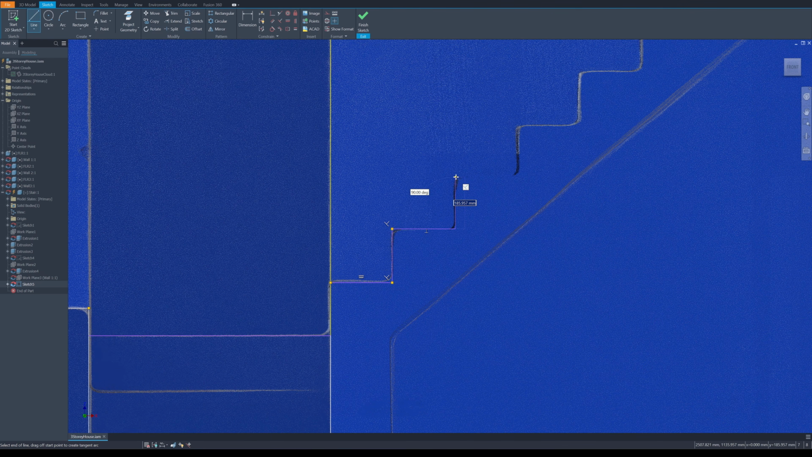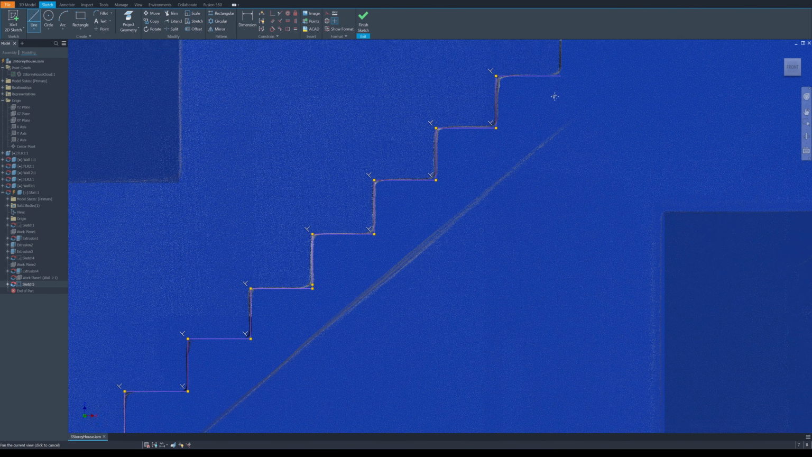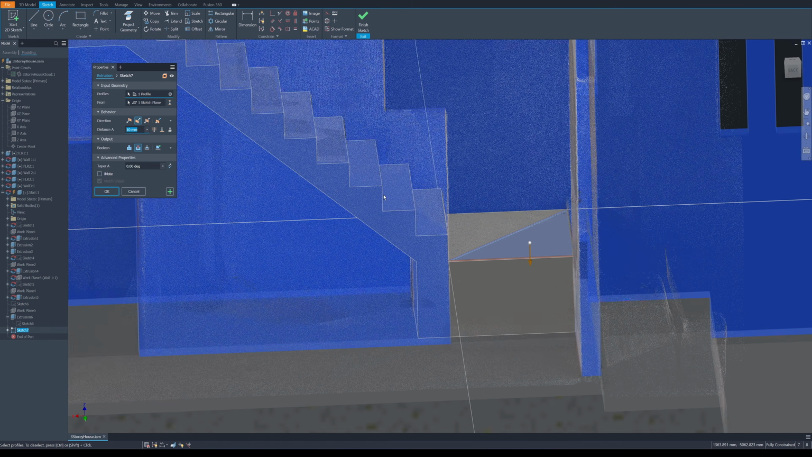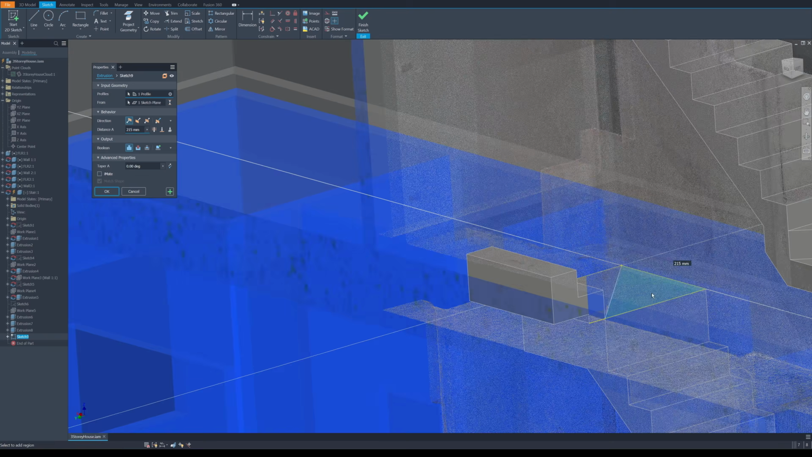I apply the same sketch tracing method to the riser and tread of the staircase on the first floor. Here I'm performing an extrude cut to form the triangular stair step.